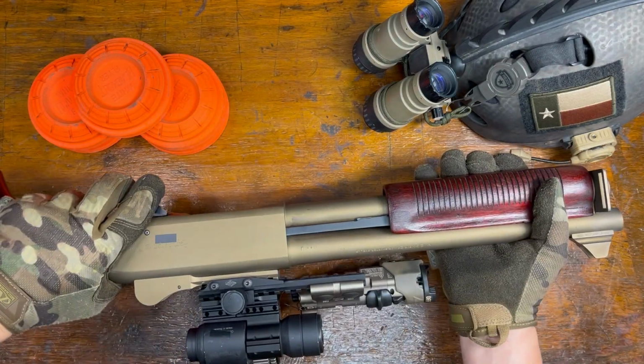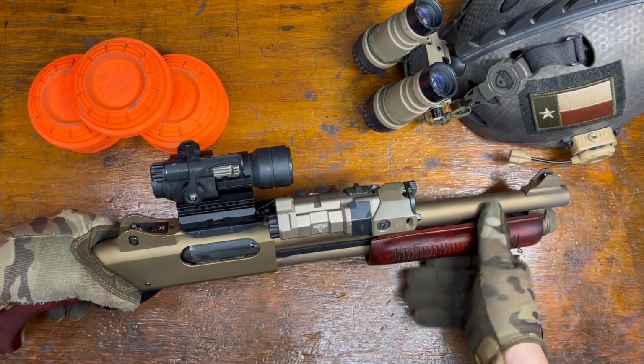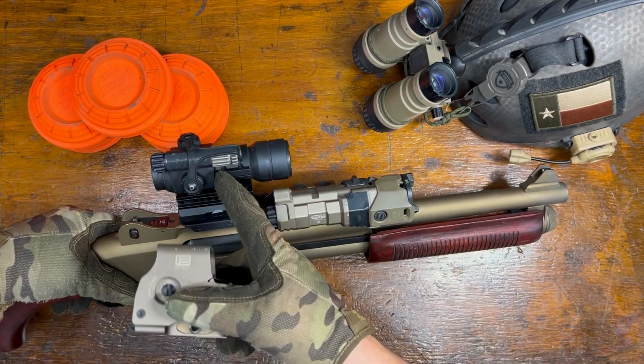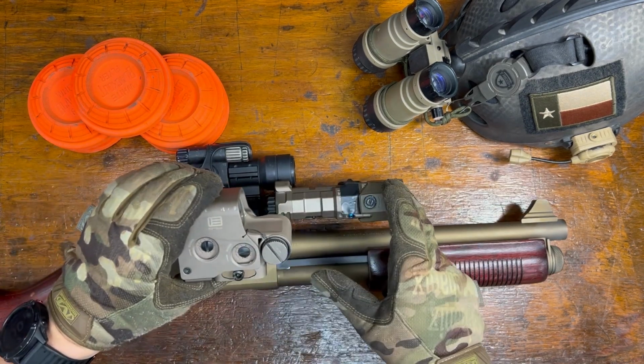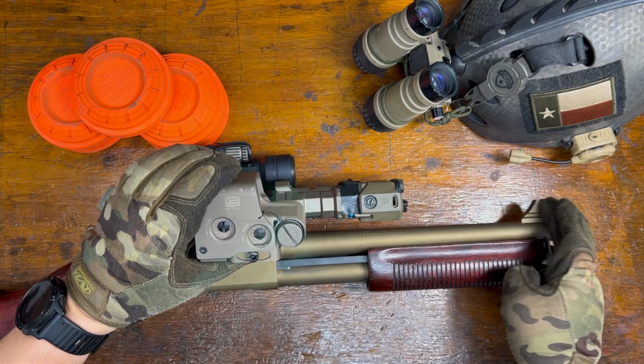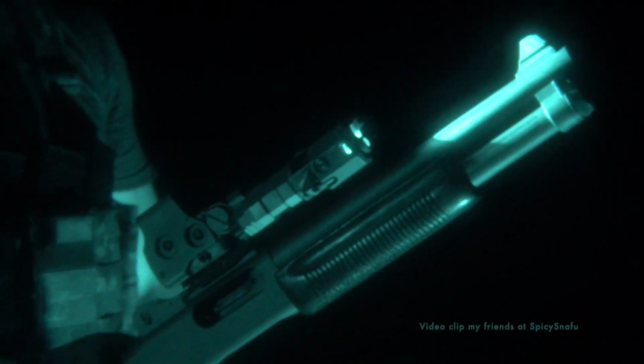I brought my Remington 870 short barrel shotgun. It's registered on a Form 1 to me. I put a MAWL on it. I started off with an EOTech up top. I ended up ditching that. What was happening is the IR light from the MAWL was reflecting off the front sight post and back into the top of the EOTech, and part of the window was just a big washed out blur.